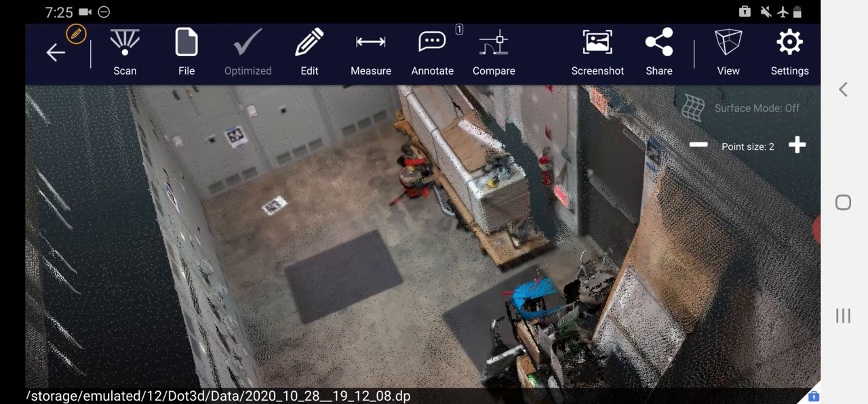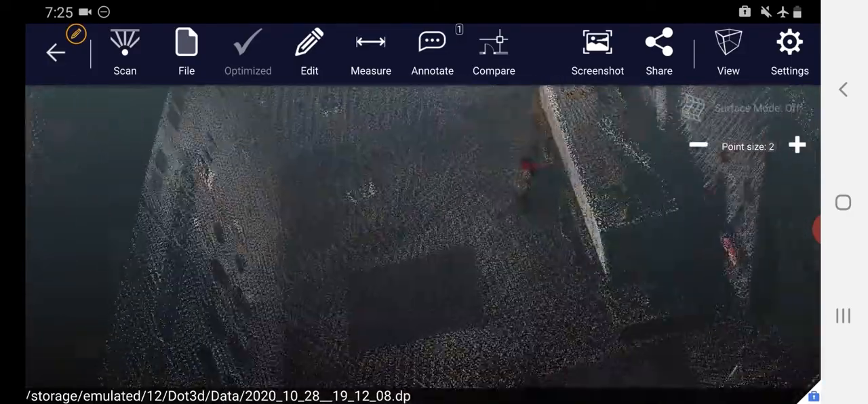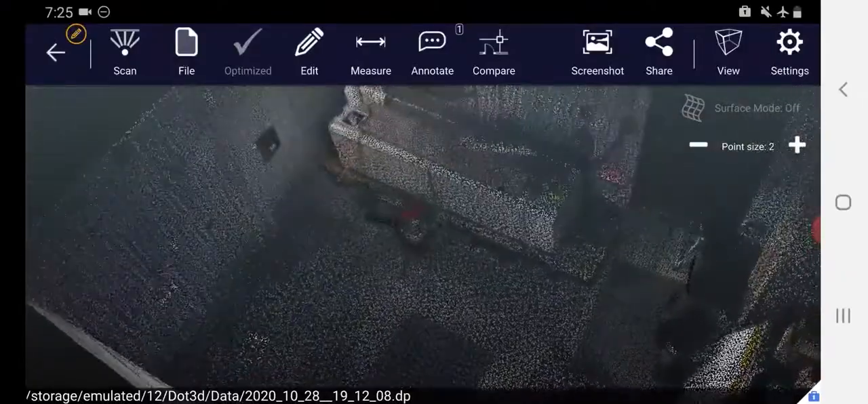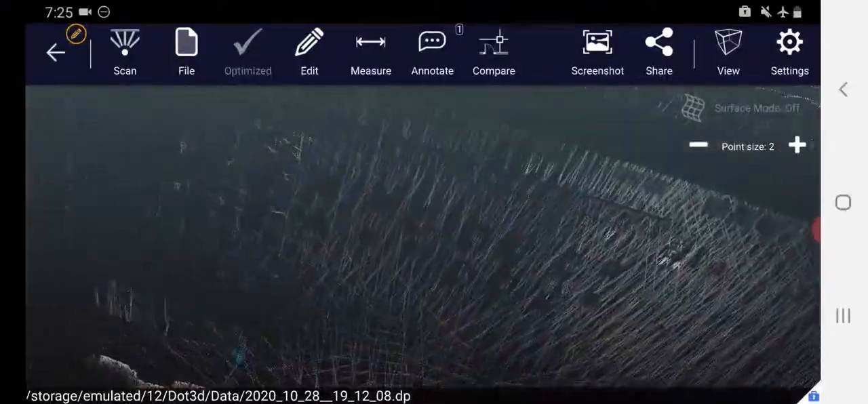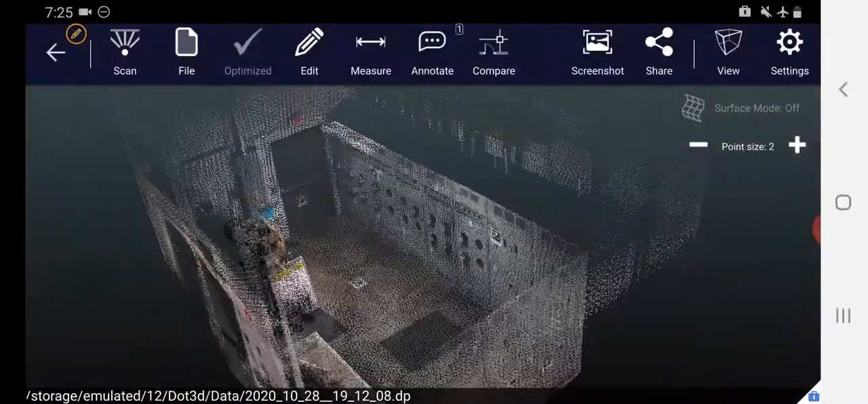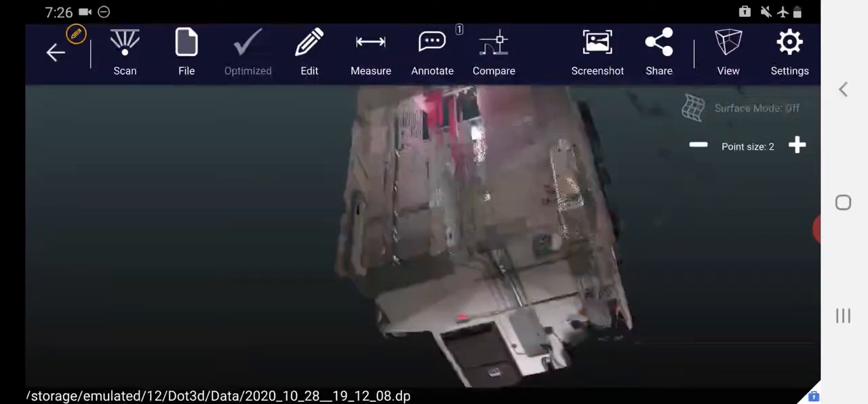So once the optimization is finished, you see a much cleaner, crisper data set. Any sort of blurriness or incorrect overlap has been cleaned up very nicely and accurately. And the colors have been leveled as well. As you captured so many different areas from different angles and distances, it takes all of that into account during the leveling of the colors. So now we can take a look at a complete scan of this electrical room.